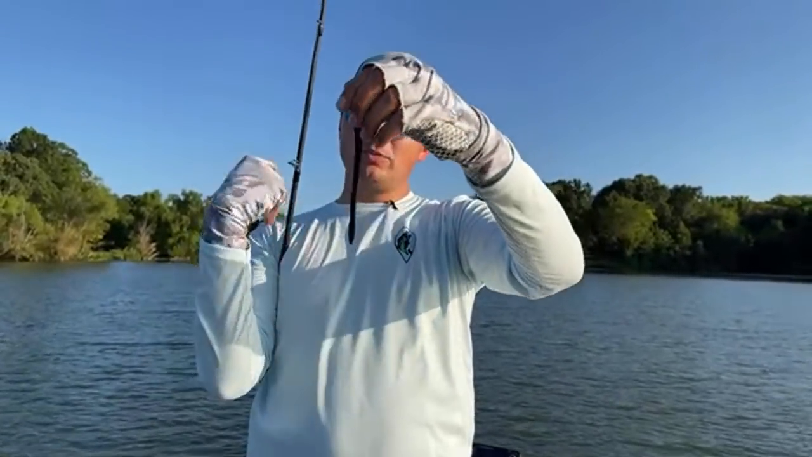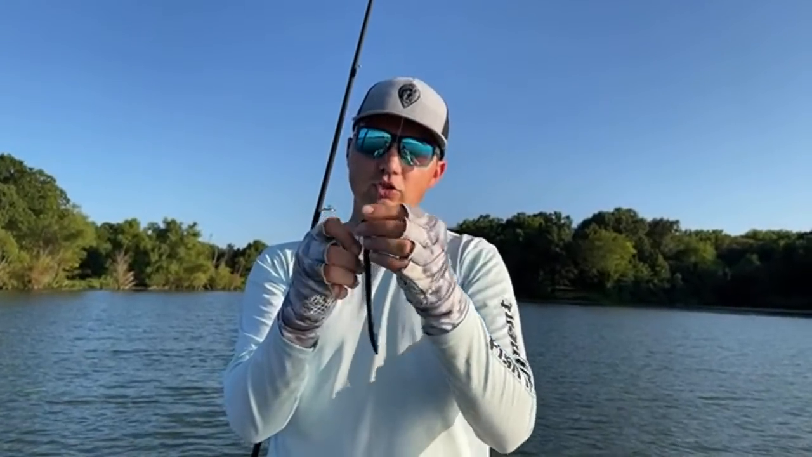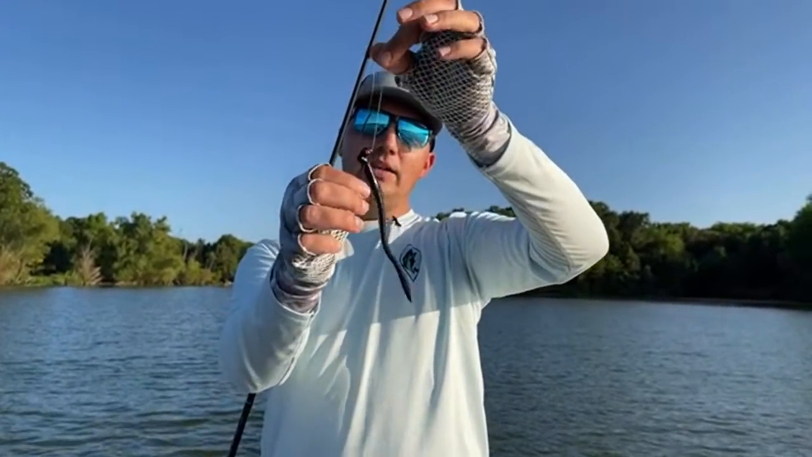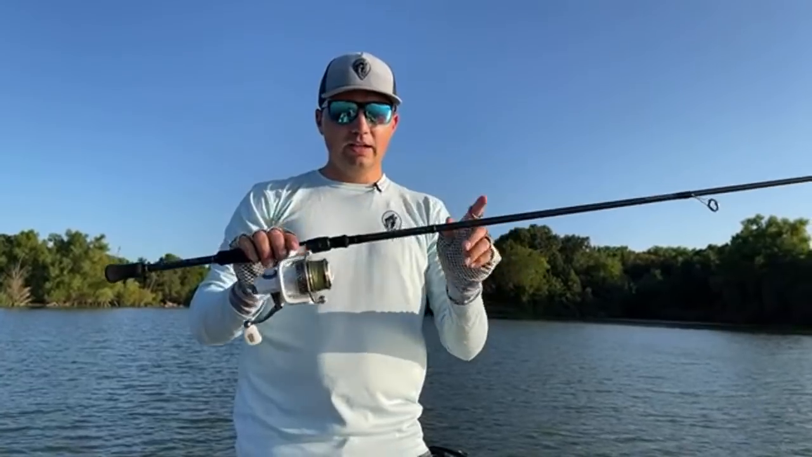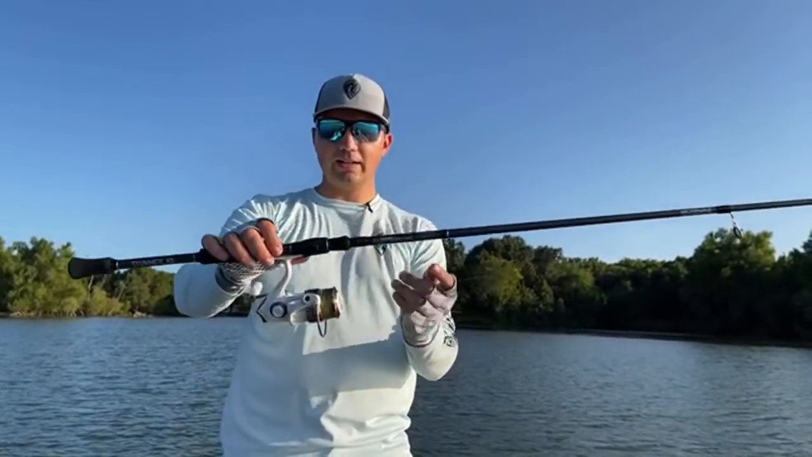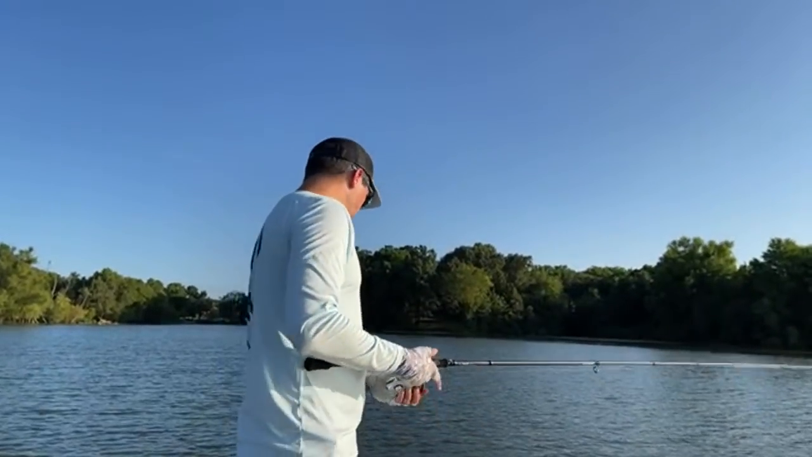But again, black Zoom trick worm, 6.5 inch worm on a 1/4 ounce Jewel squirrel head shaky head. Solid little deal. Just throwing it with an 8 pound fluorocarbon leader, 20 pound braided main line, 7 foot 3 inch medium heavy action Fitzgerald spinning rod, and a $49 Max Pro Abu Garcia spinning reel.